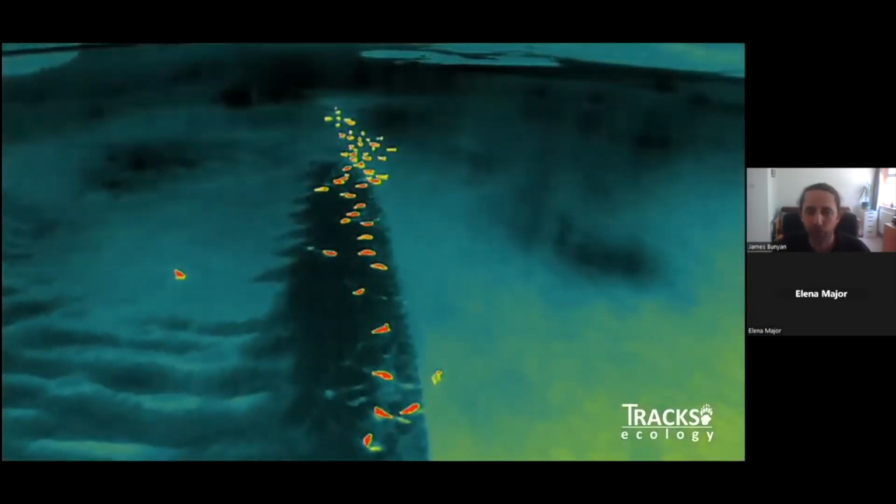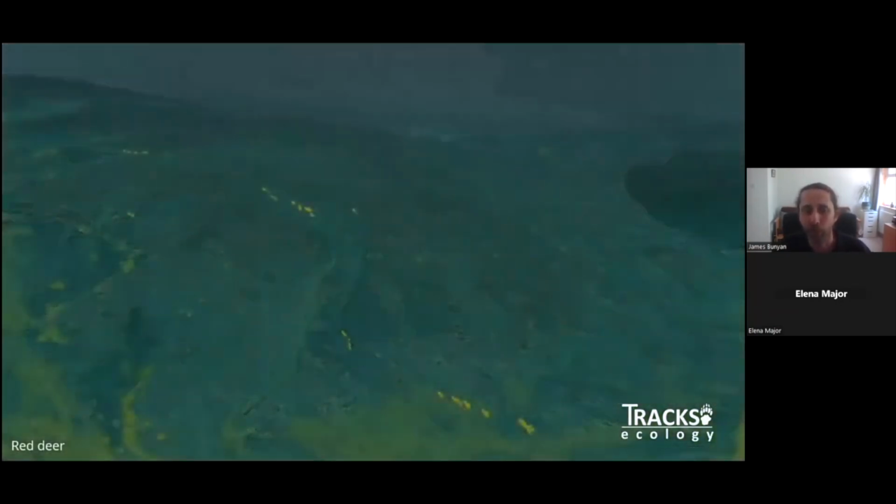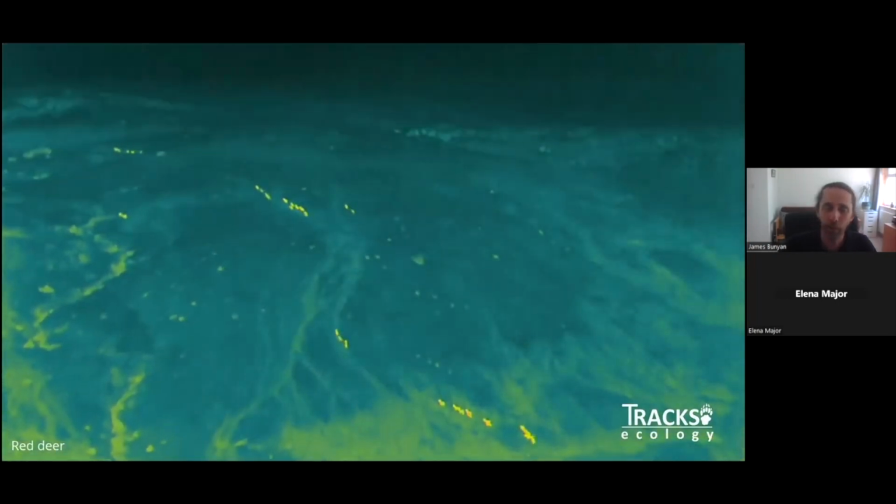And deer management with thermal imaging, whether that's from a forestry point of view or from a deer census point of view, is something as well that's becoming more and more interesting to use.